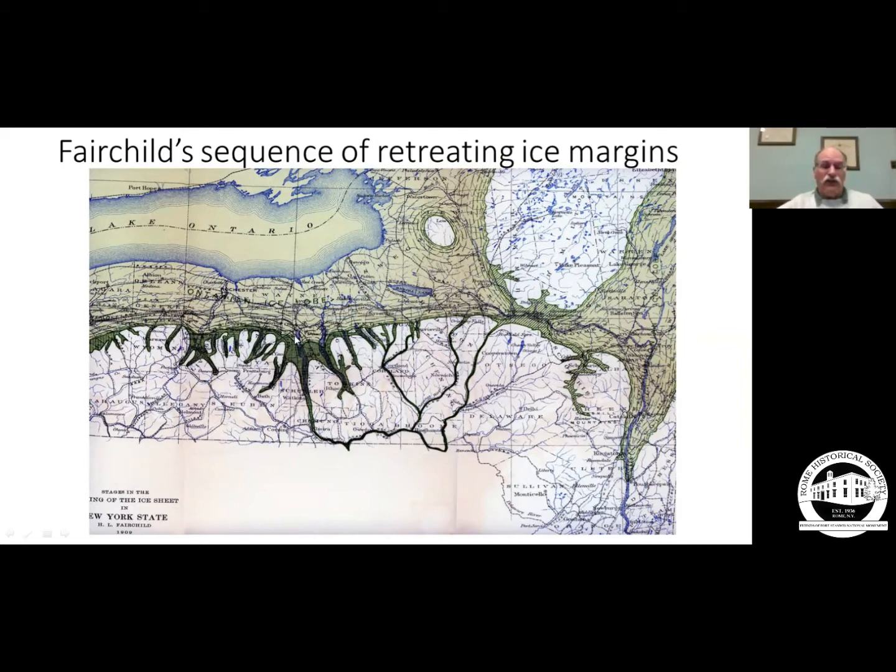Most of the drainage was southward into the Susquehanna drainage system or down through the Hudson. The whole area to the north was blocked by ice, so there was no drainage at the Valley Head's time to the north and out through the St. Lawrence. The St. Lawrence was completely closed off by ice.